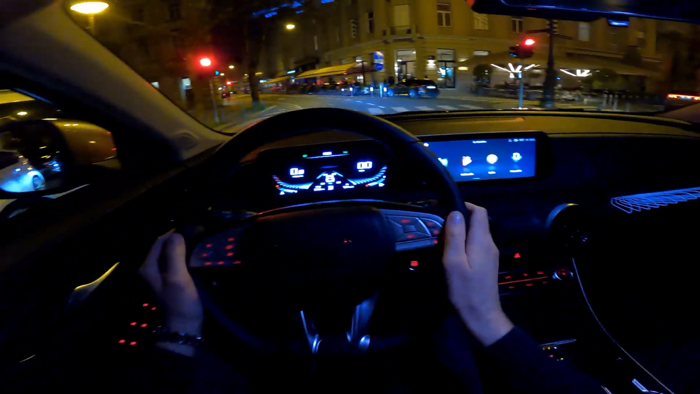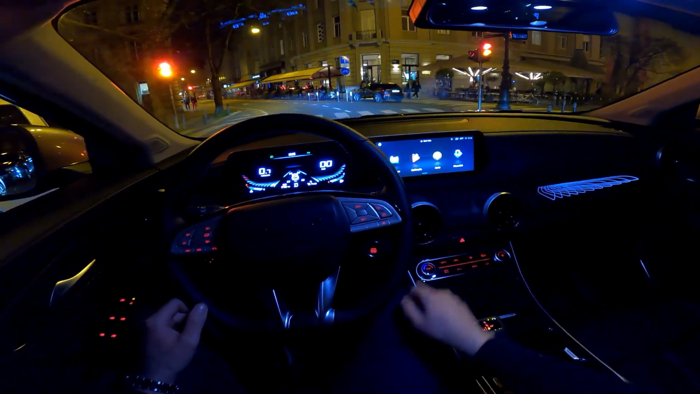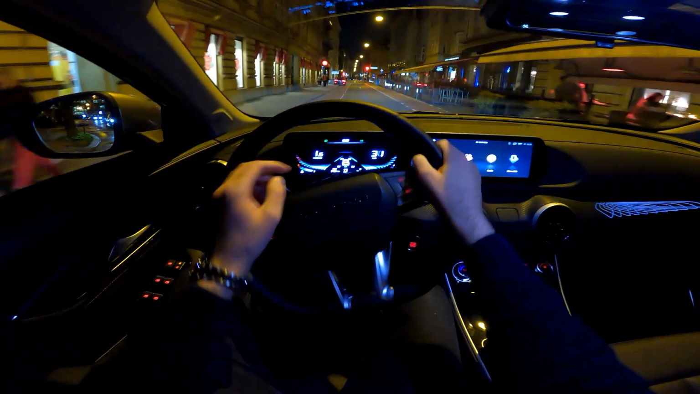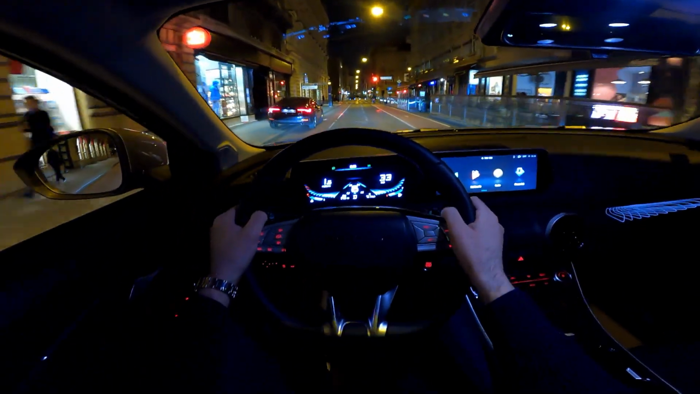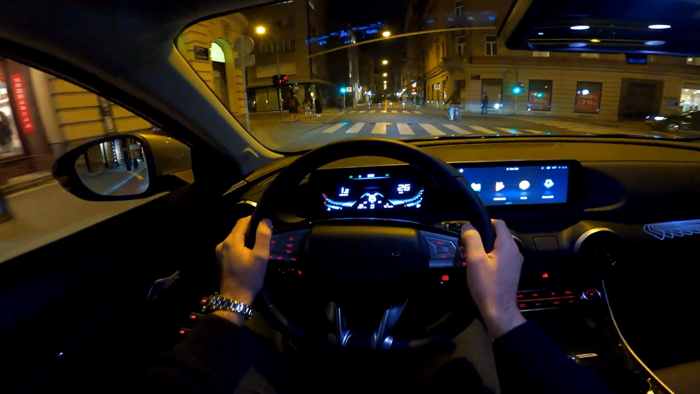So the layout here, the digital cockpit is the 10.25 inch one, and then this is also the 10.25 inch screen with the infotainment system. Now the view that you see here is quite cool. So you have the revs on your left and the speed on your right with this graphics, but you cannot change the views here. So this is the one view that you get.